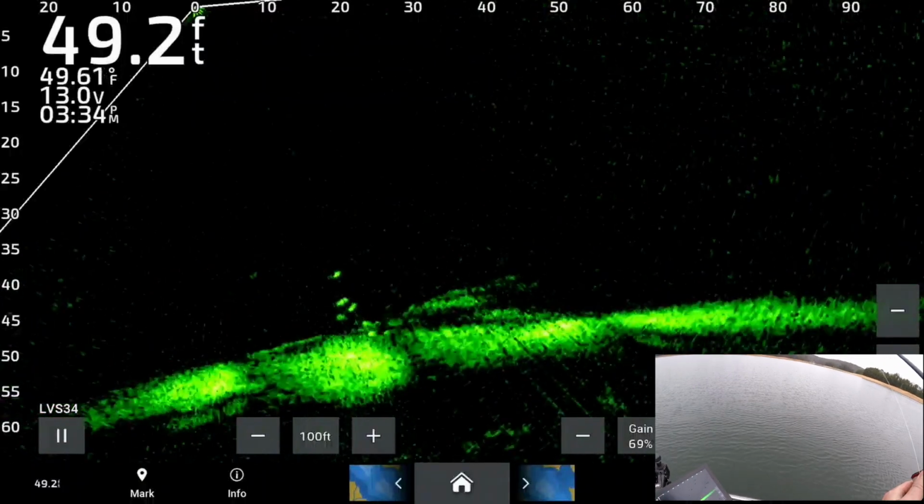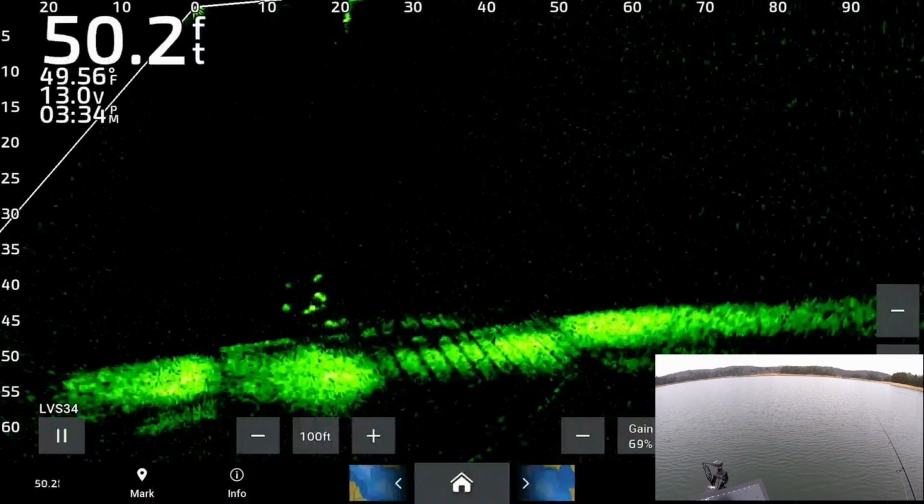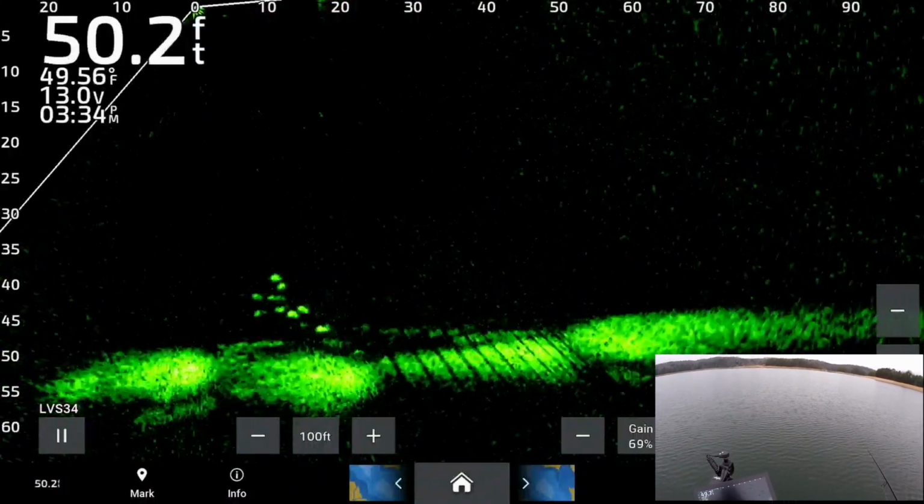This one's coming up with the whole gaggle. One of these is gonna bite. That's a bunch of them, man. If I can get this down there, though, it's gonna be a fun time. Oh my gosh.